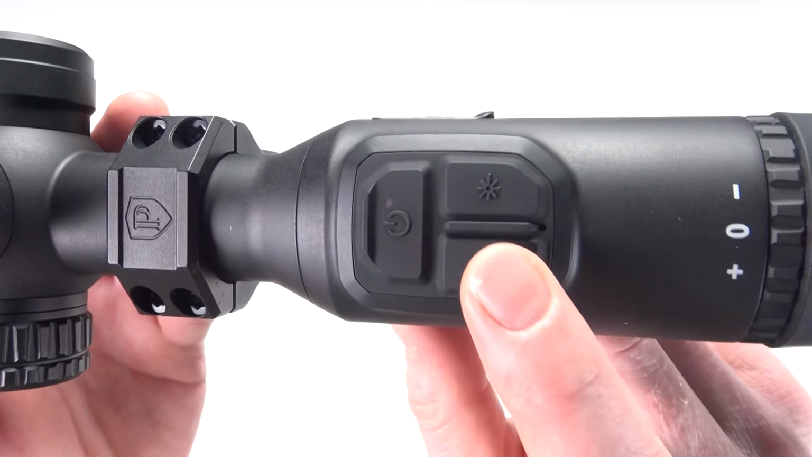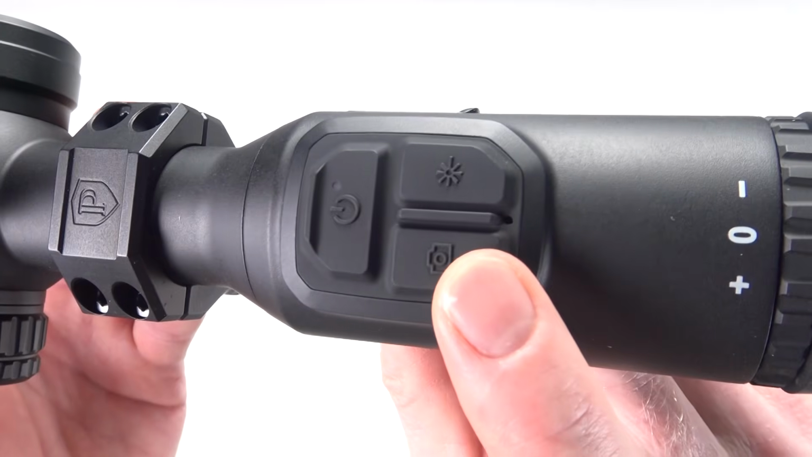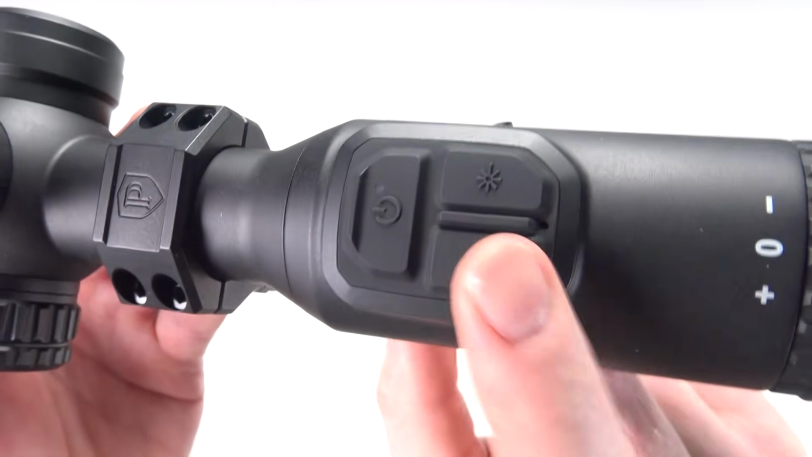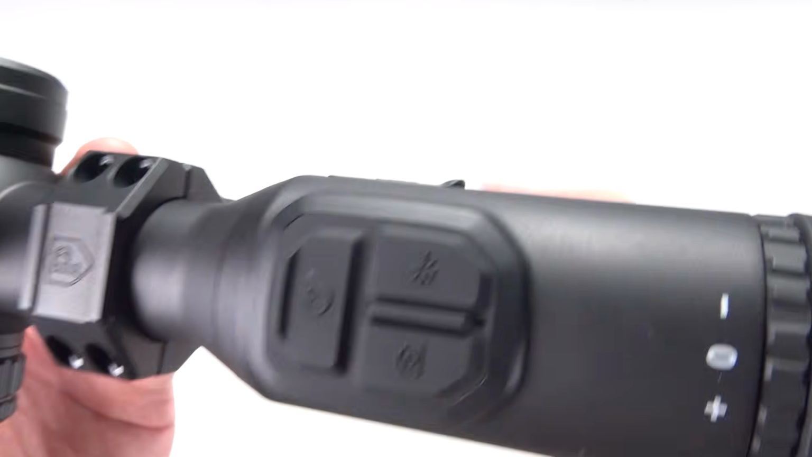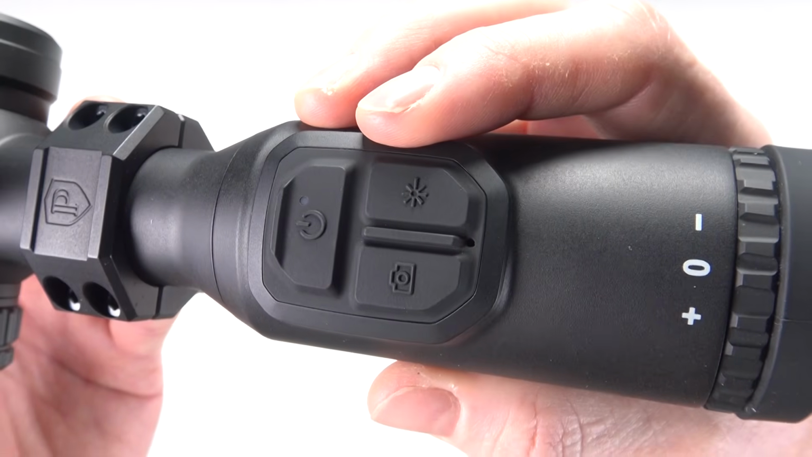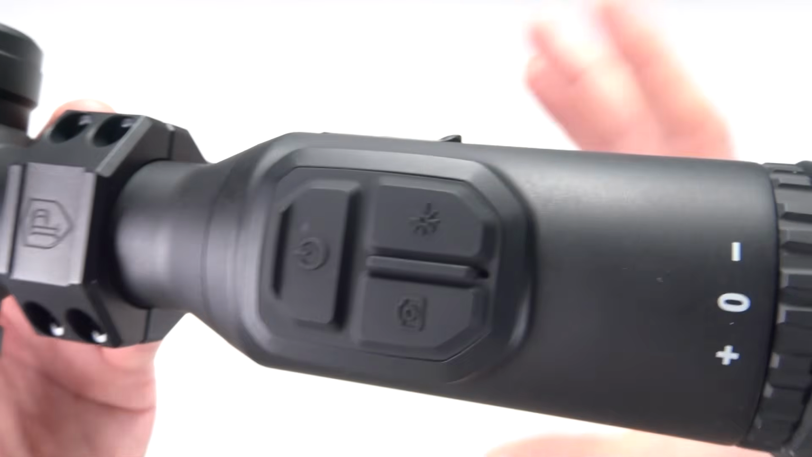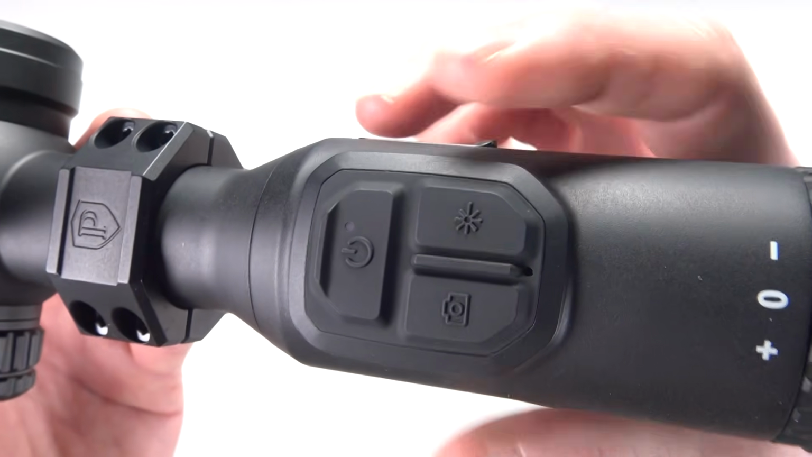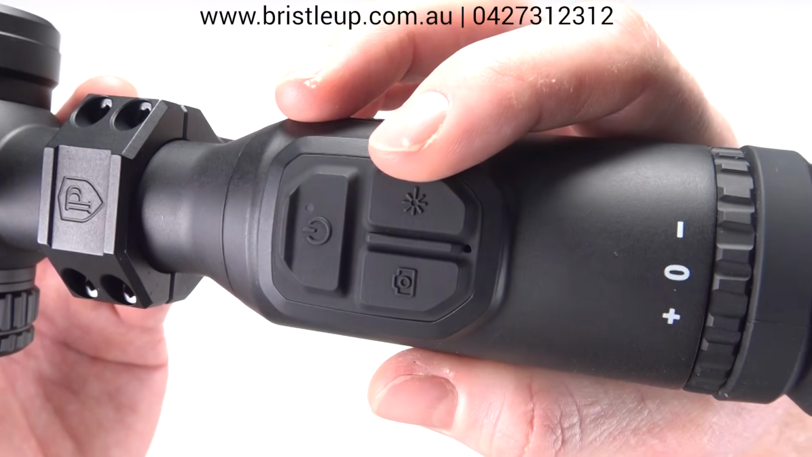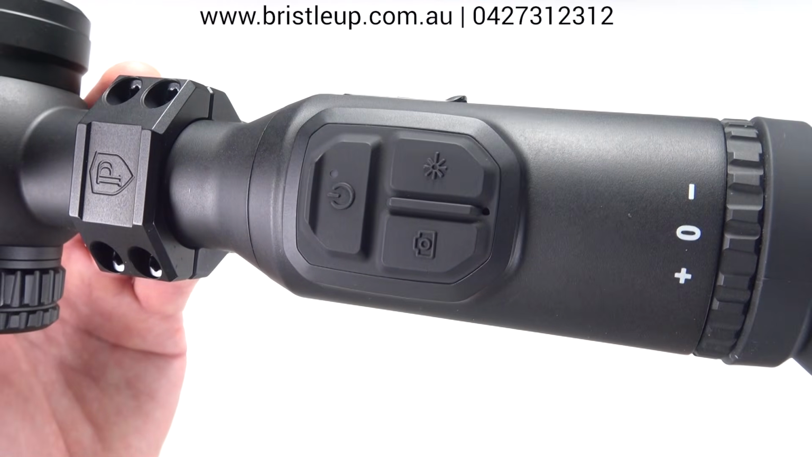Now moving on, we have our buttons at the front here closest to your eye. Now we have our picture and video button here, so single press to take a picture, long press to start a recording, and long press to stop the recording. Alright, to start a range find, you just press to activate the rangefinder and then single press to start ranging. Now there's multiple, you can have continuous or once ranging, which you can set inside the menu system. Now double press will deactivate the rangefinder function, and then single press will bring it back on.